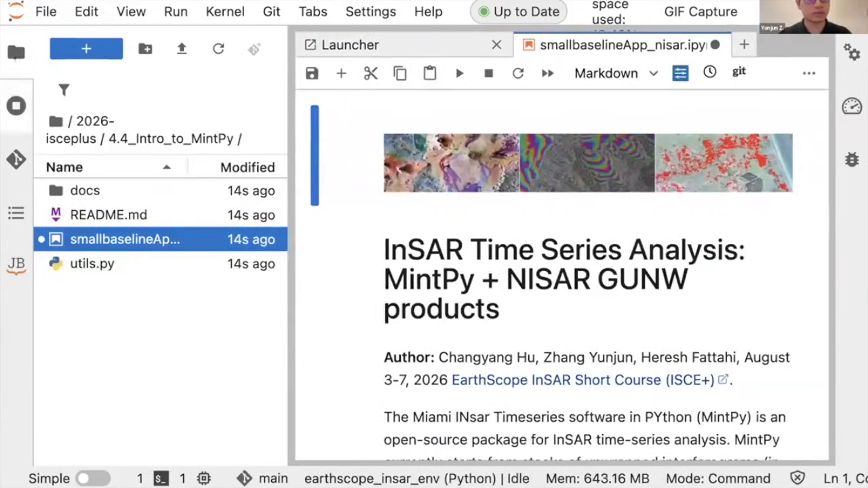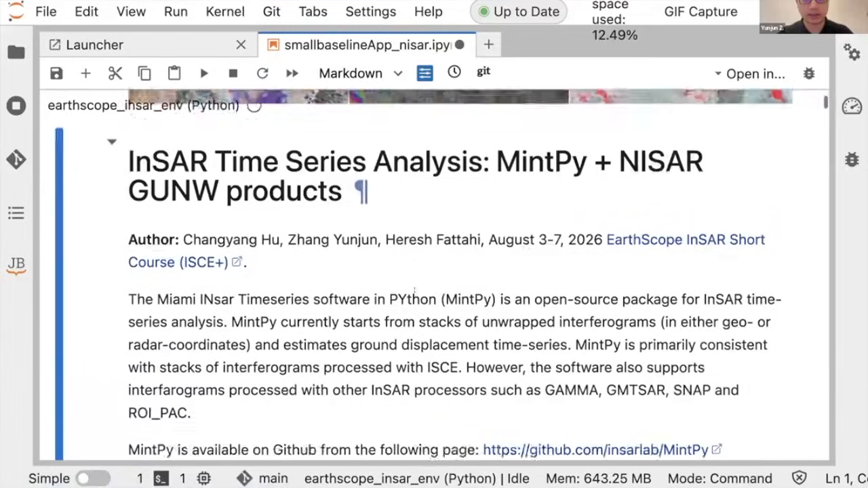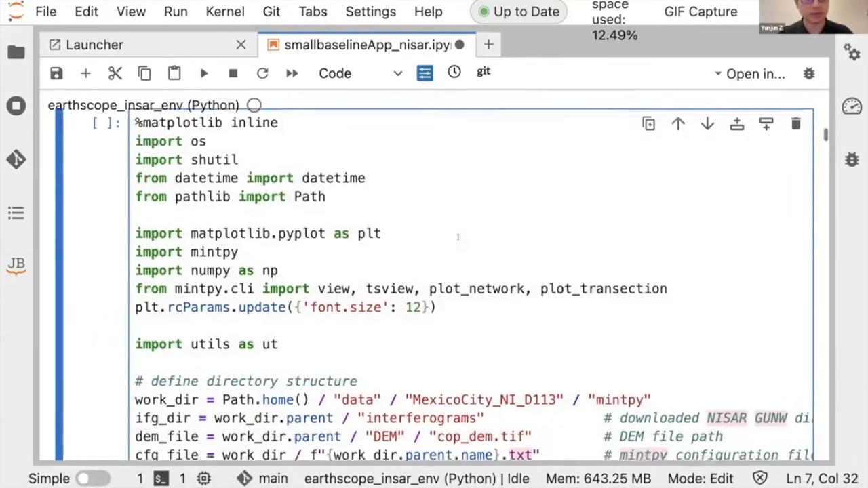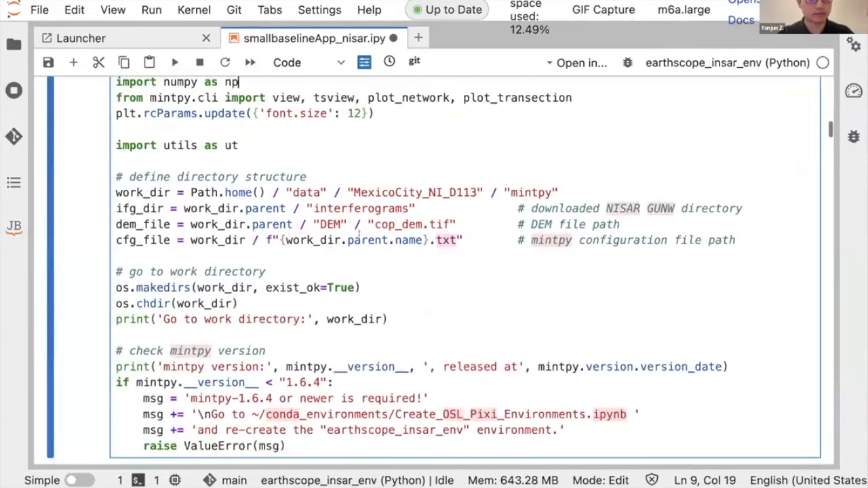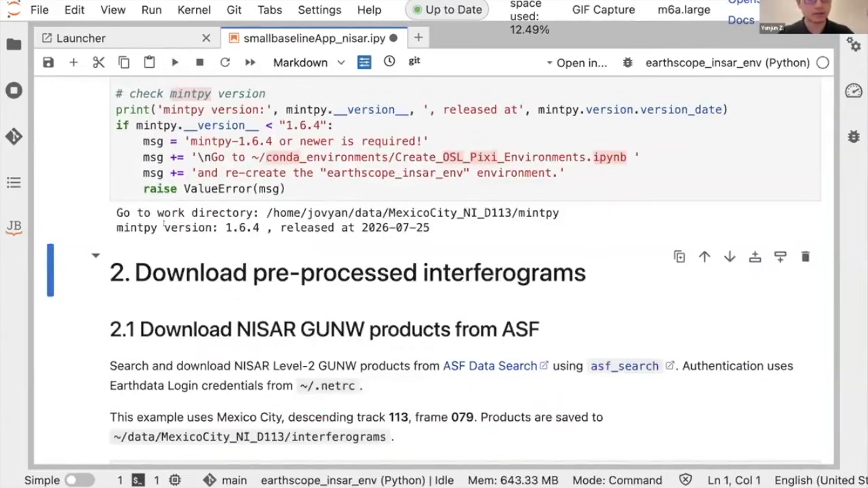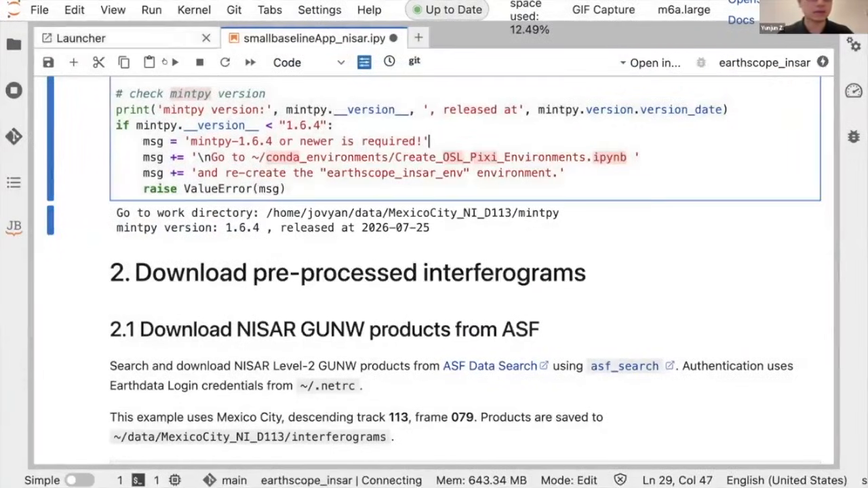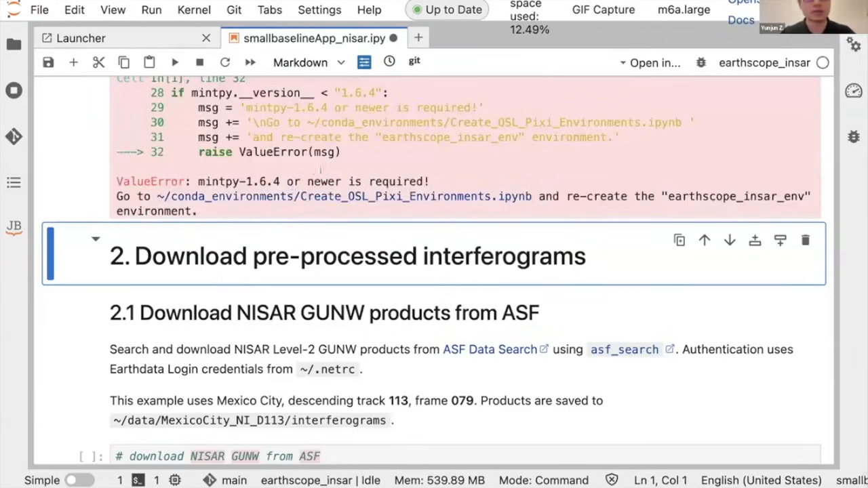There is also one more thing. For compatibility with the NISAR products, we updated MintPy, and only the latest version of MintPy supports this. So please make sure you run the first cell. It does version checking. Make sure you have this ready. If it's not, for example, I just tried slightly earlier ones and it's not working. The version there is not new enough.